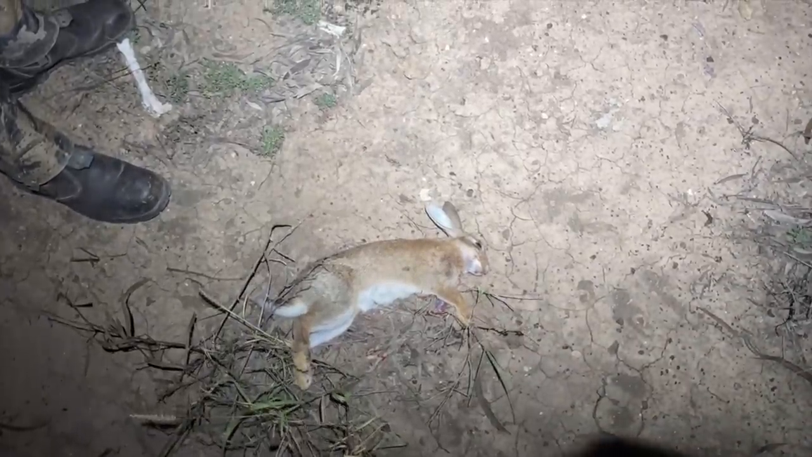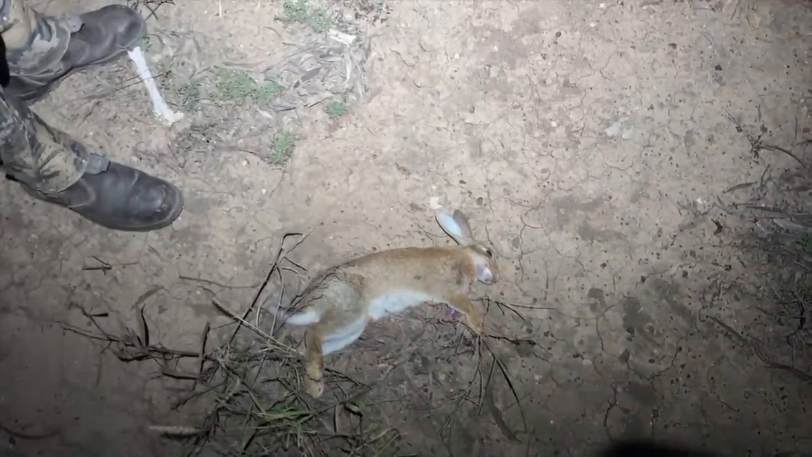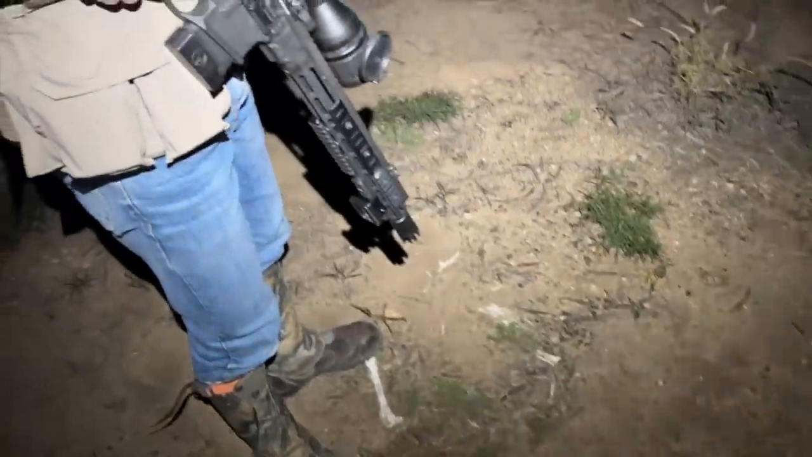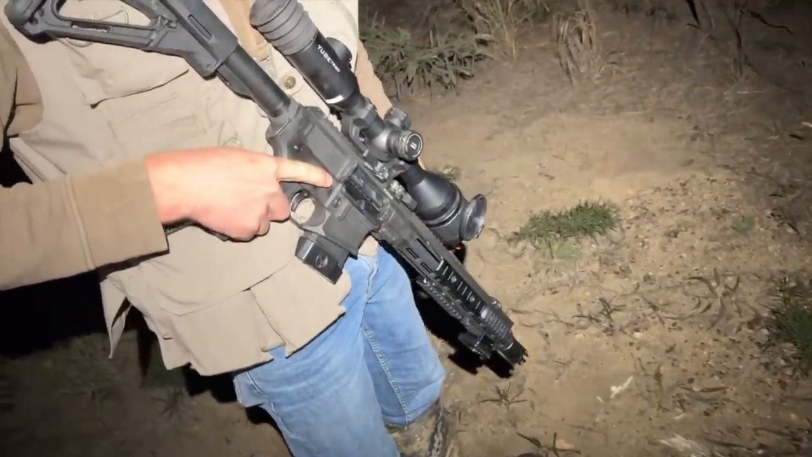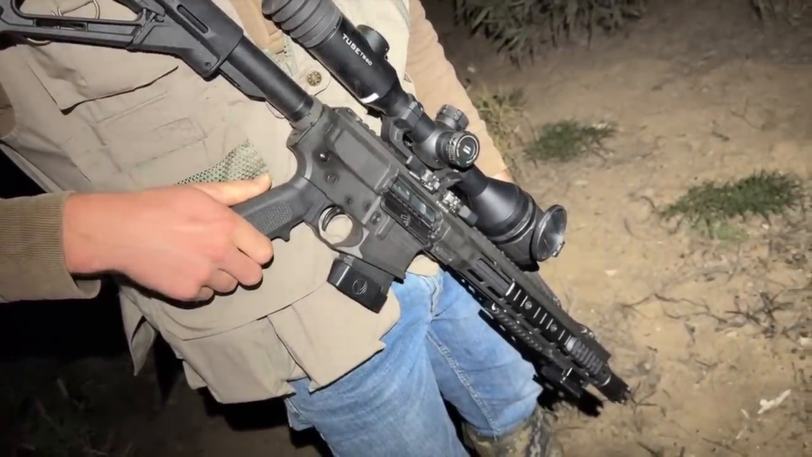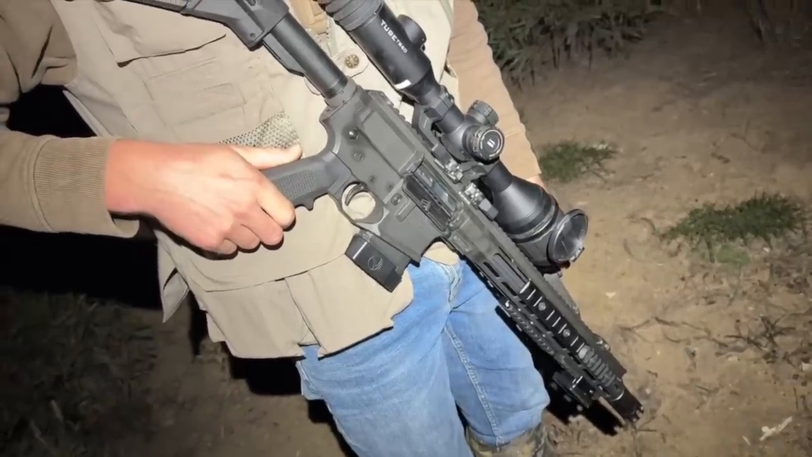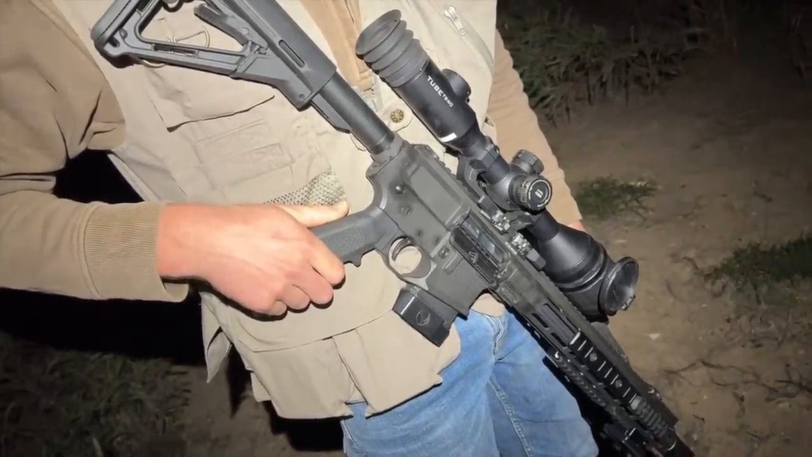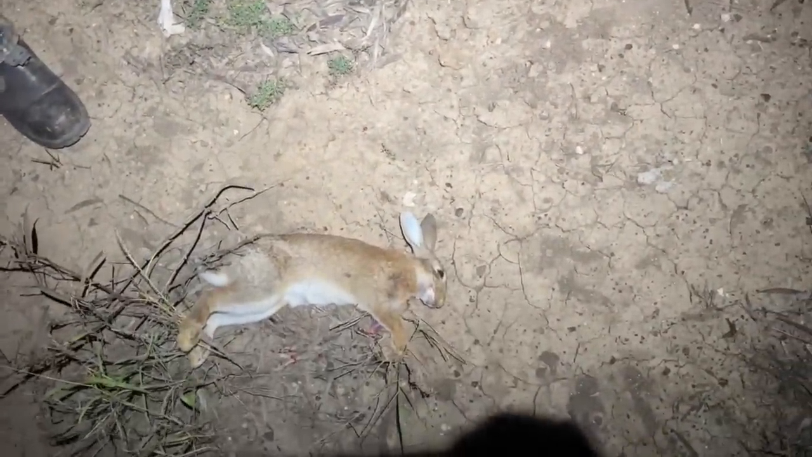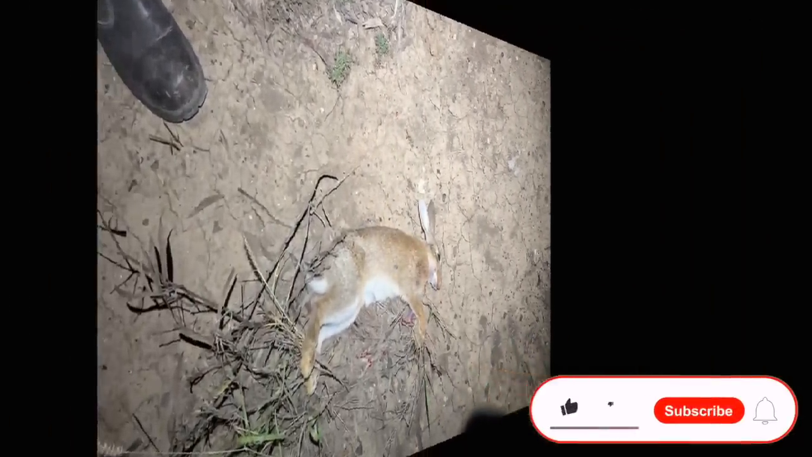Well, we're just about home and Caleb's just got himself a rabbit right near the grid. This is the little MPR Mini. He's using the TS60 from Infiray on the top. Very nice little rifle, that one, from Wedgetail Industries, the MPR Mini 223 pump action. That'll give the dog something to eat anyway.